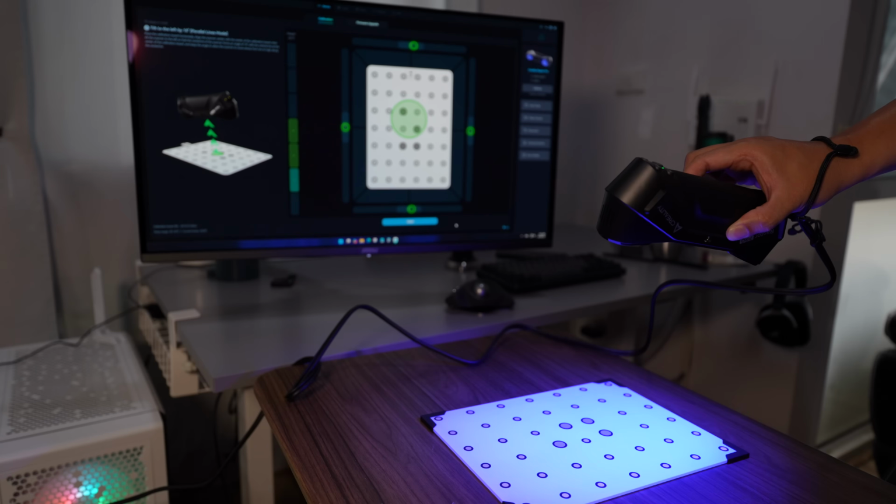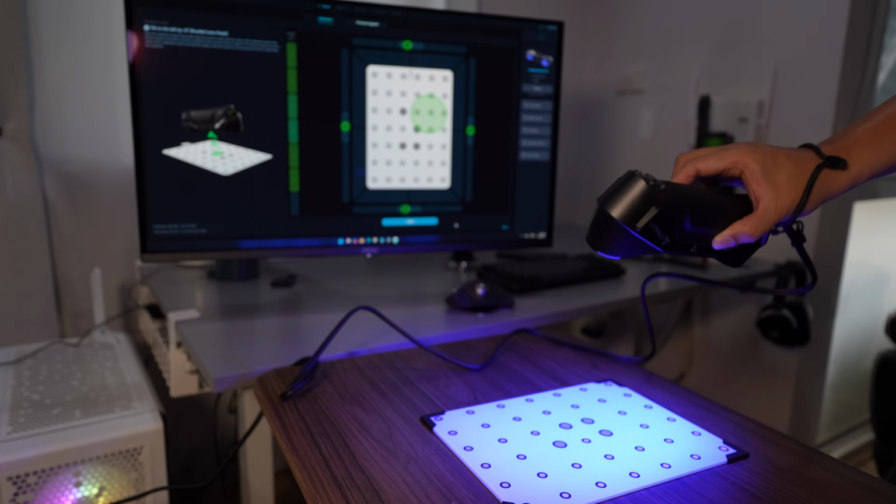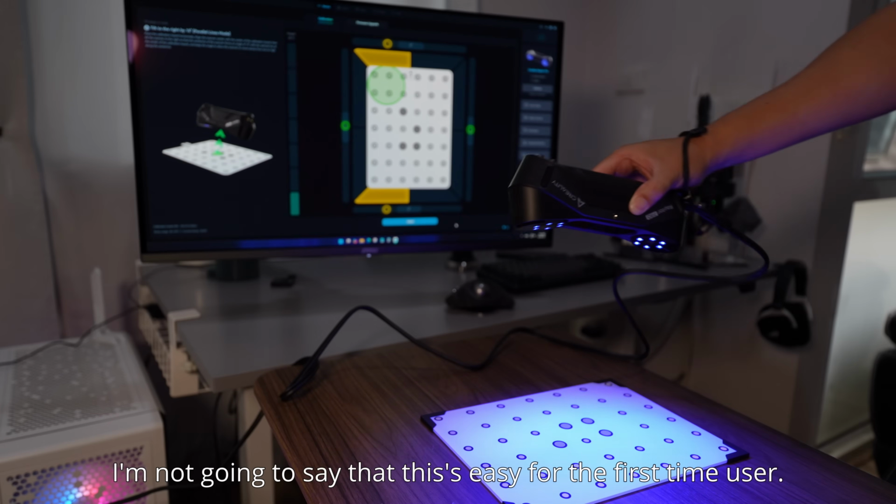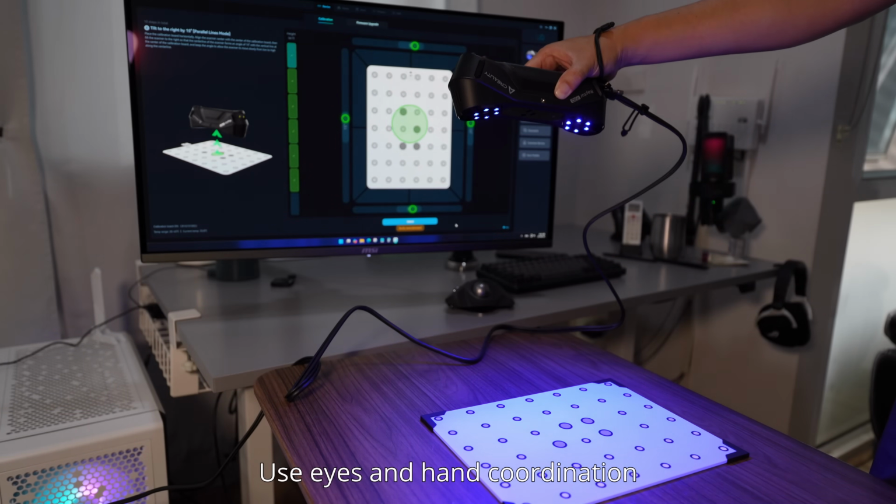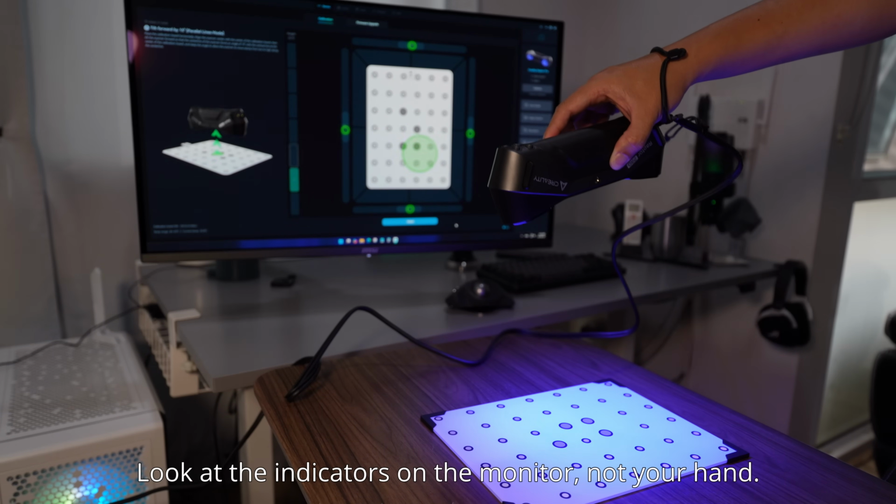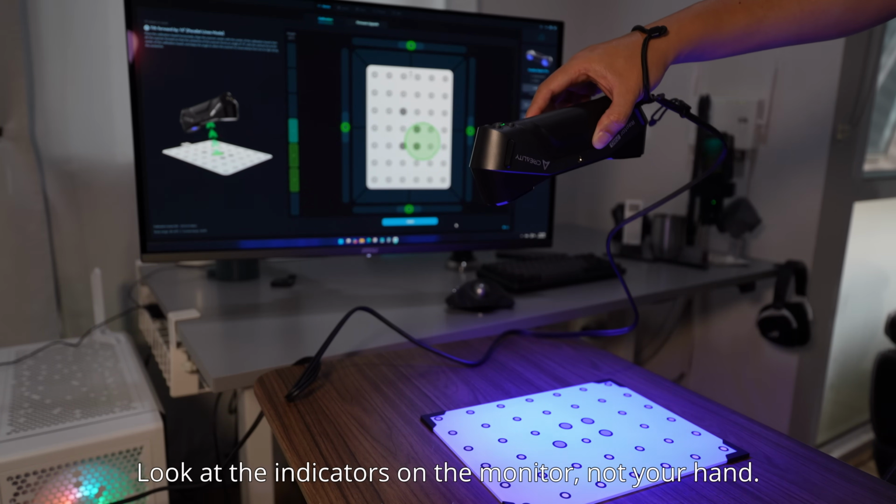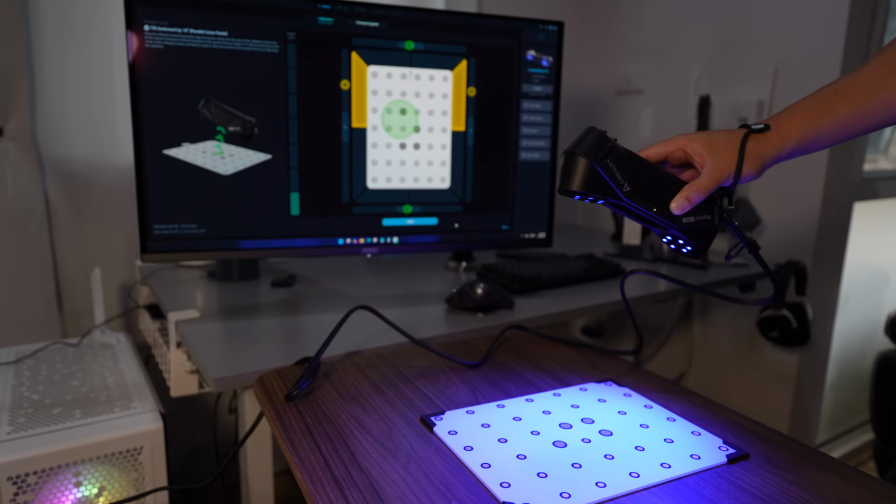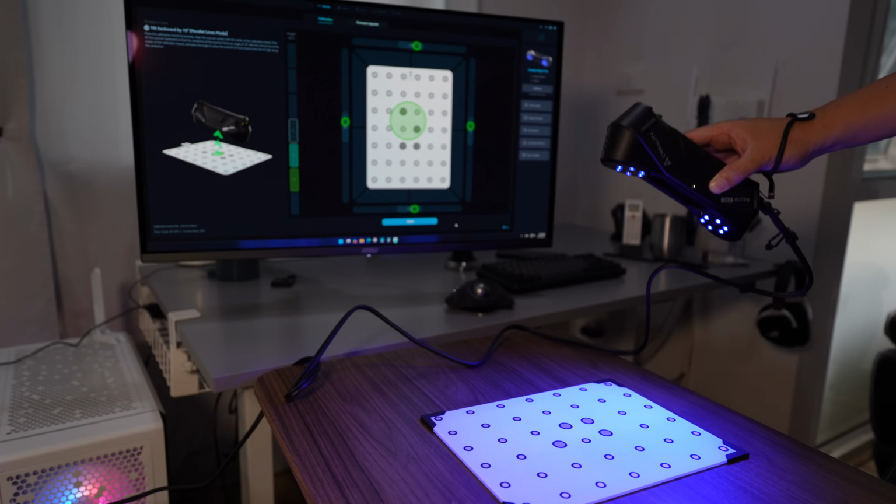Just make sure that there's no orange color, and then start moving after the orange color is gone. There's no orange color, then start moving.